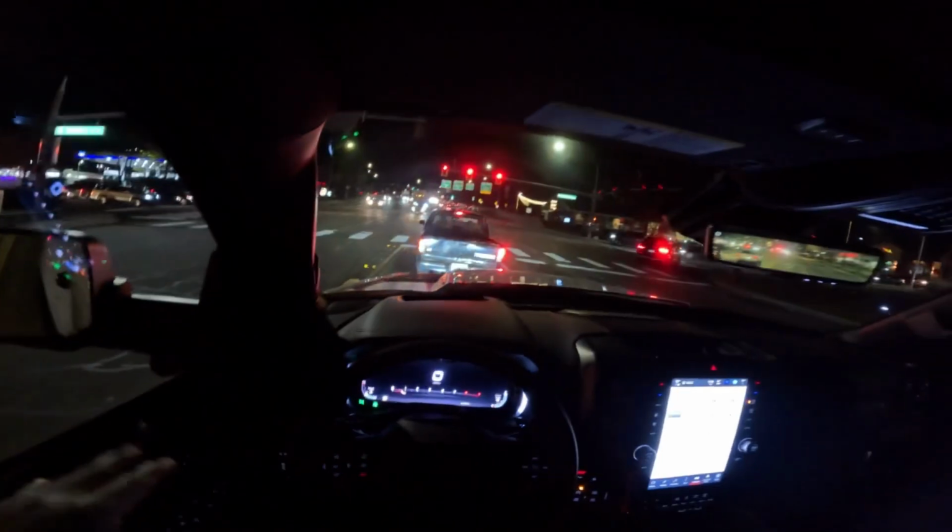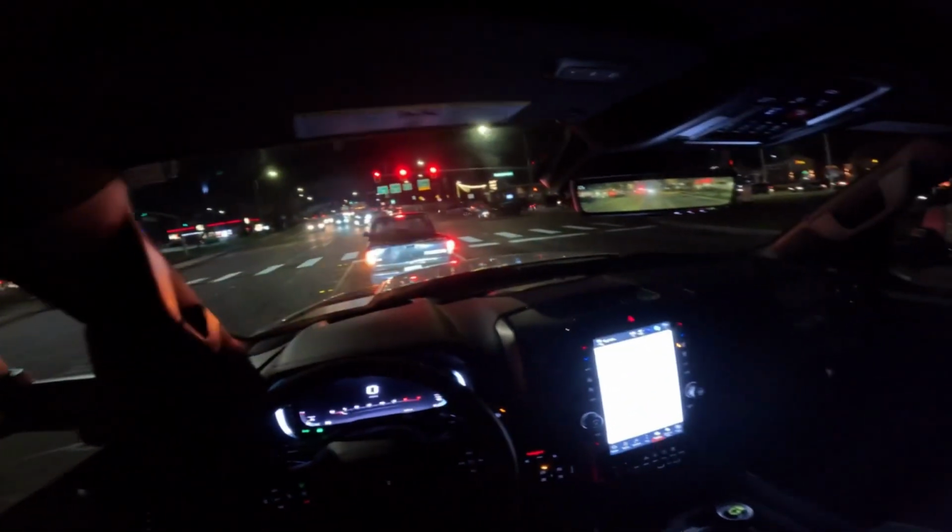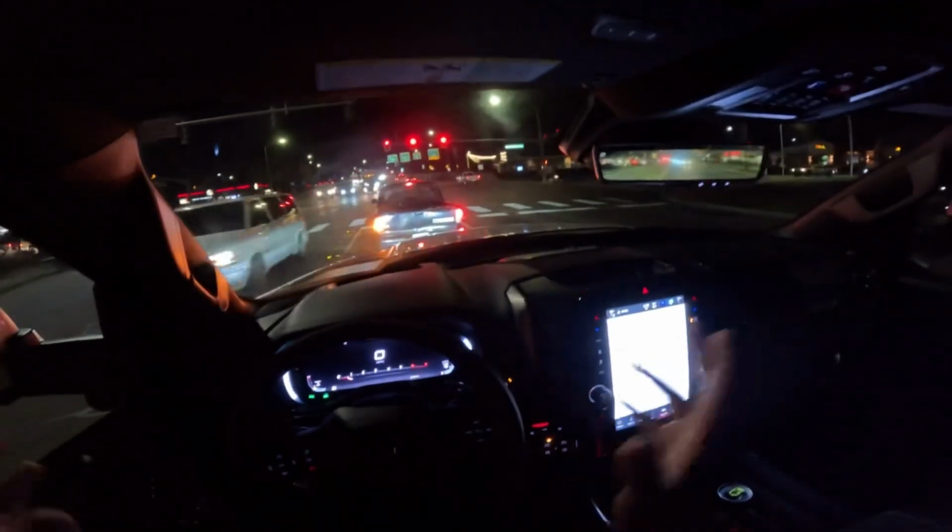And the only reason why I daily drive mine is because I don't go that far from where I stay to where I work. It's about a 10 to 11-minute drive. So it's not like I'm driving 30 to 40 minutes every day. So it's not a bad thing. But city type driving,